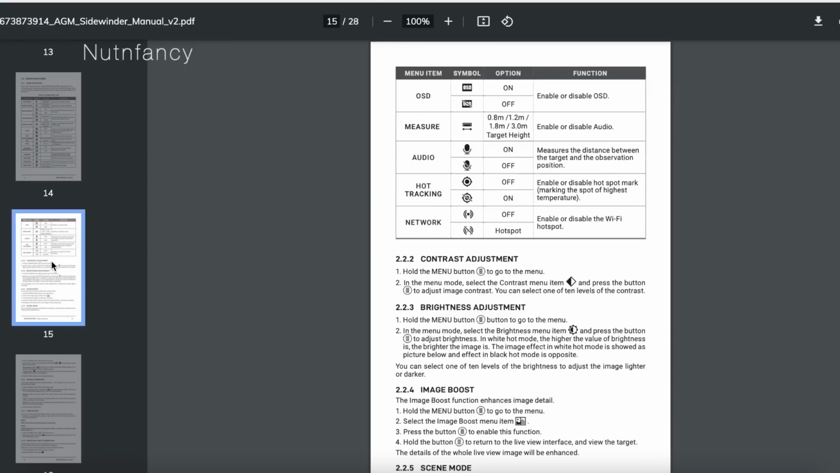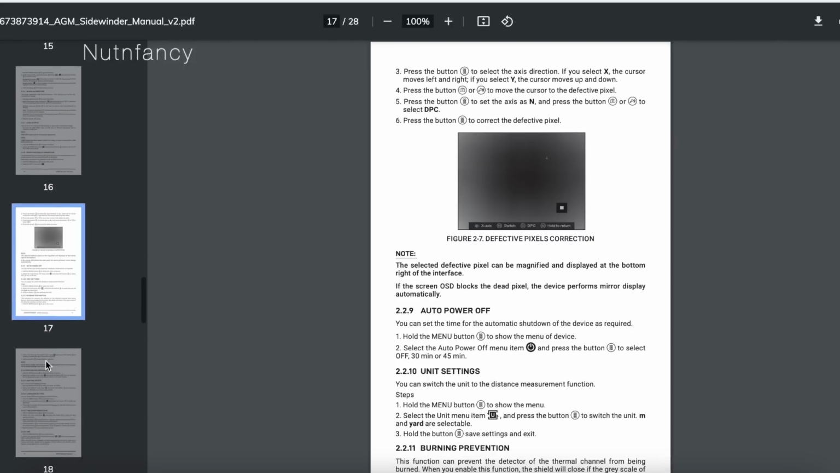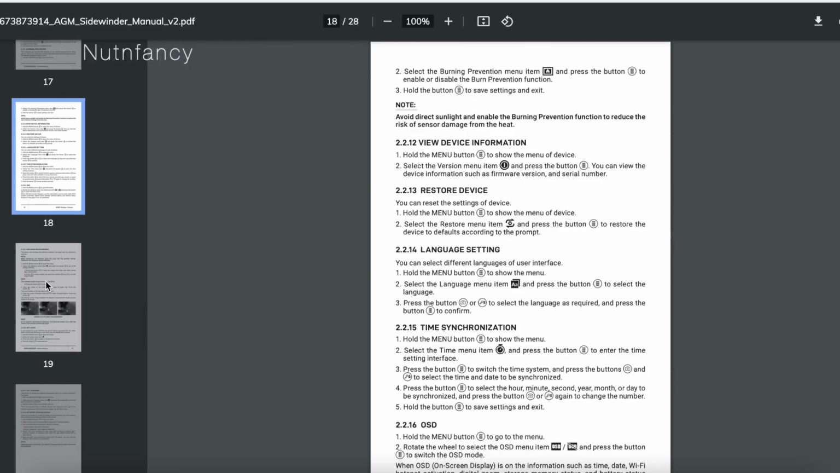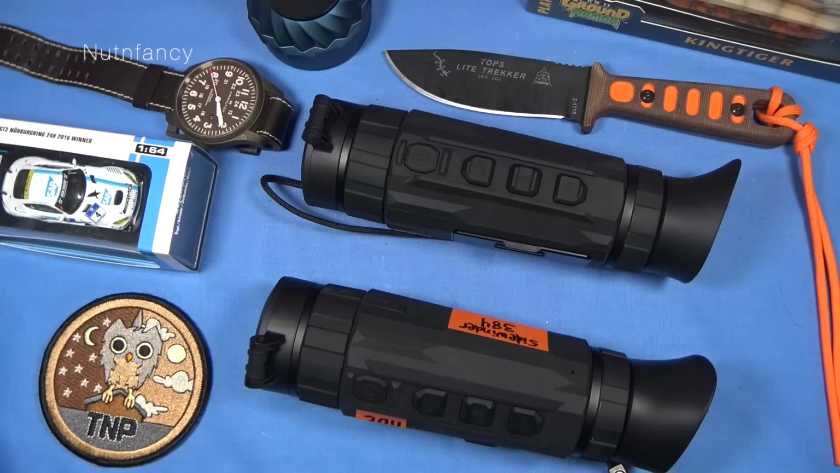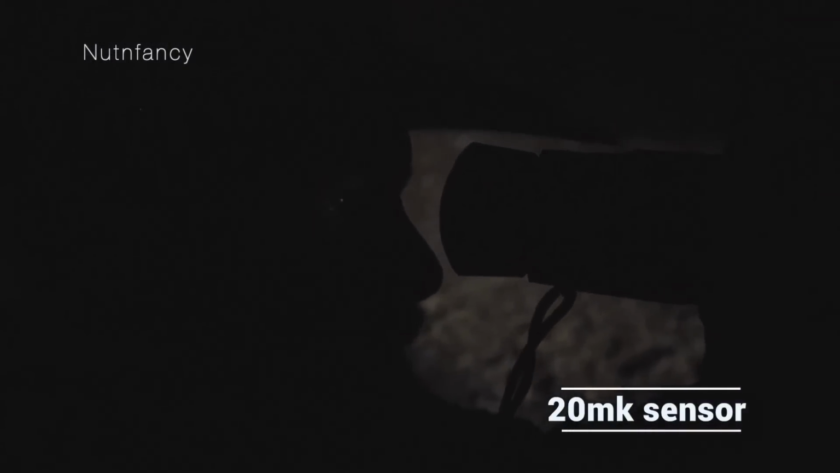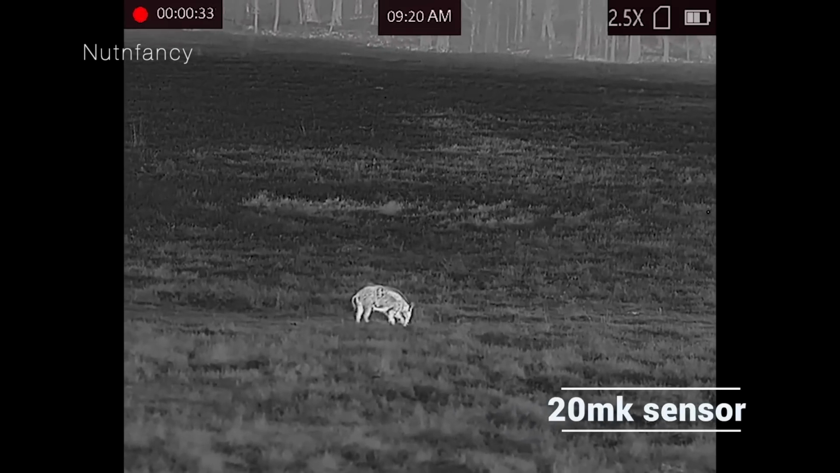Unit, that's important. So yards versus meters, and there is a way to range find with this thing with a known height object. Dig into the manual. I'm not covering it here. Version, restore, language, time sync, OSD. That's on-screen display. That is important. So you can toggle that off and on in the menu. Measure, that's your range estimation. Audio on and off for the video. Hot tracking, that's pretty cool. So it basically has crosshairs on the hottest spot in the field of view. You can toggle that on and off. Then network, yes, these are Wi-Fi compatible units.